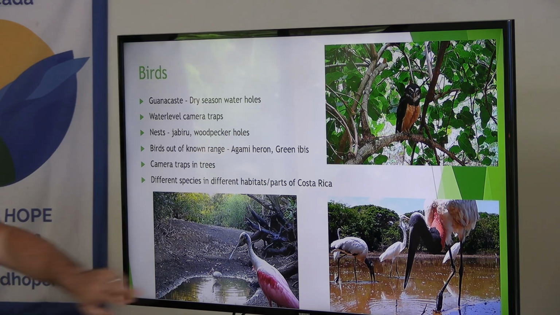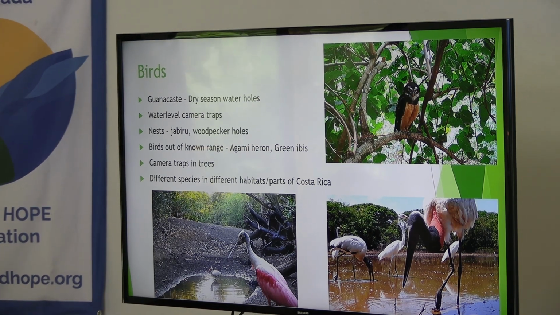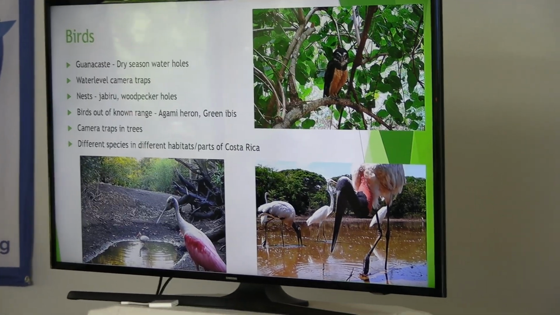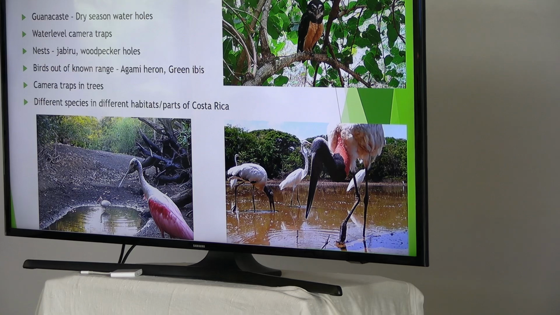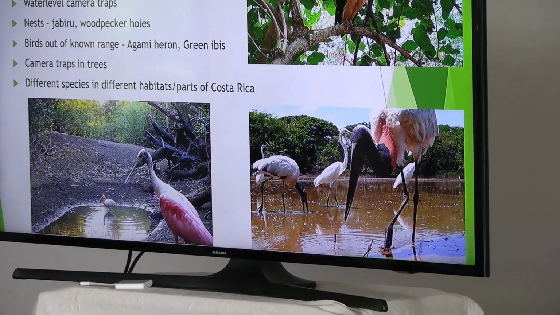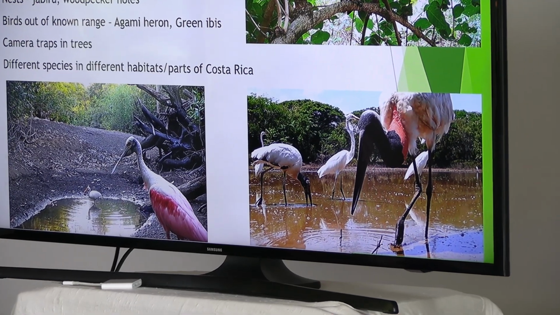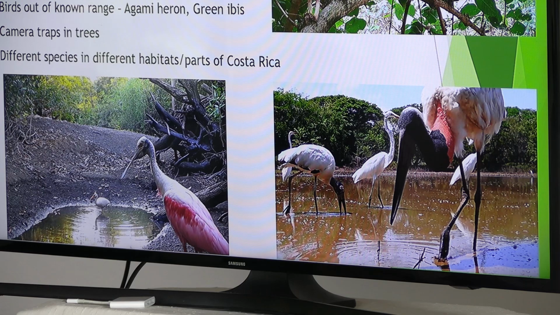I like to put the camera on a stake at water level, because you just get really nice angles of water birds. I love that. When I can find nests, I'll put cameras on nests. That sugarcane farm where my friend works, they have a jabiru nest in one of their fields. Jabirus are very rare in Costa Rica. It's a stork that's about this big. And I have a camera on there actually right now, hopefully recording them right now. But I'll show you one of those videos.